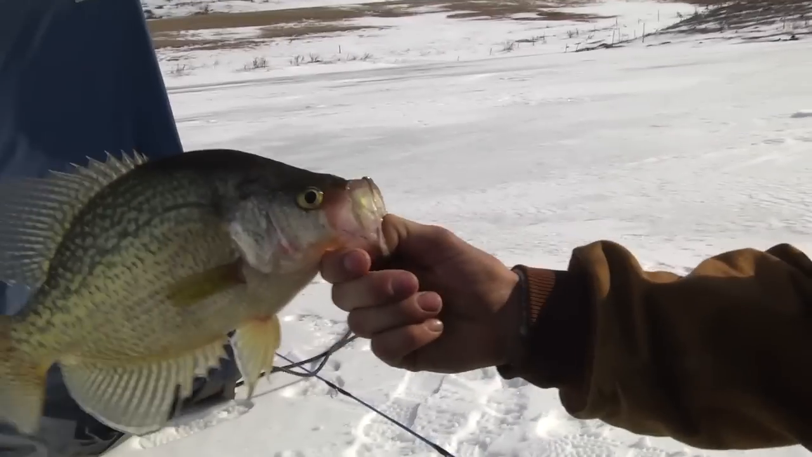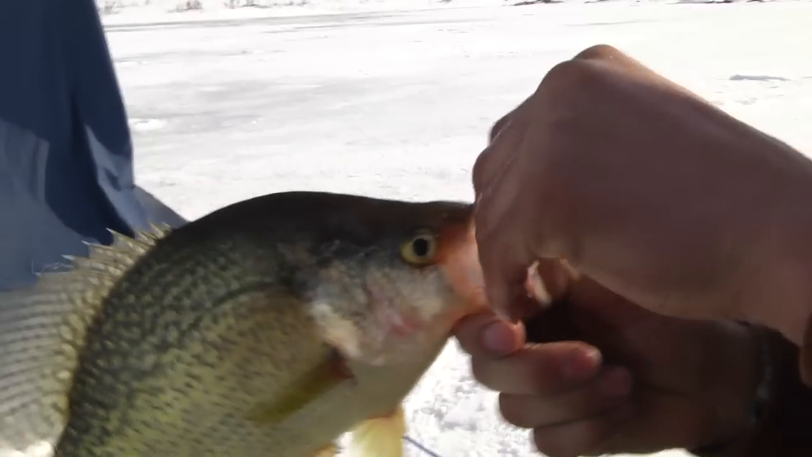Oh, that's a dandy. Where do you hook that? Oh, look, that's sumo size. Now that's a nice speck. That's a good 13-incher for sure.